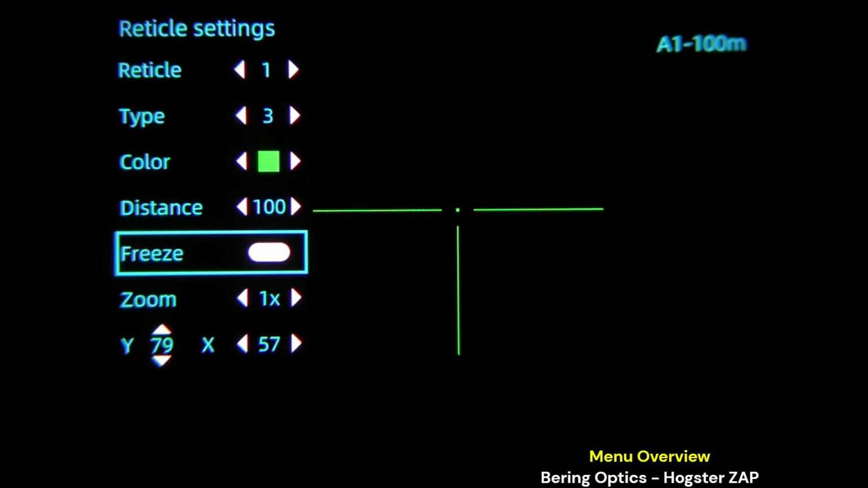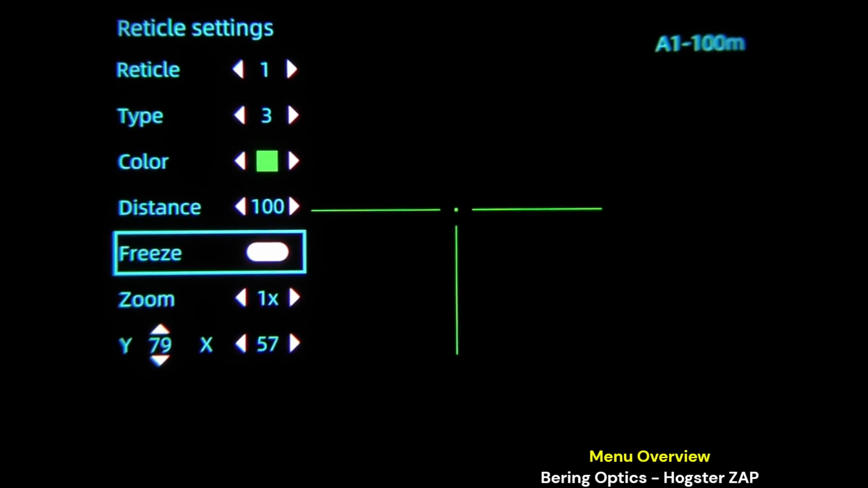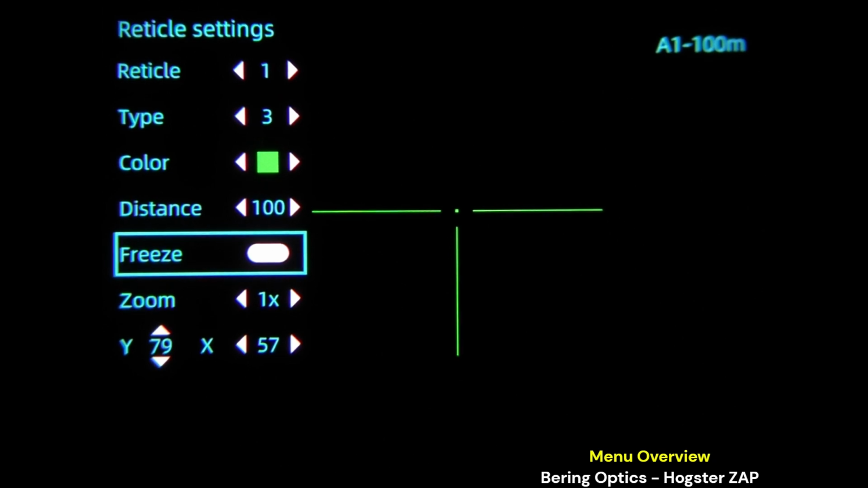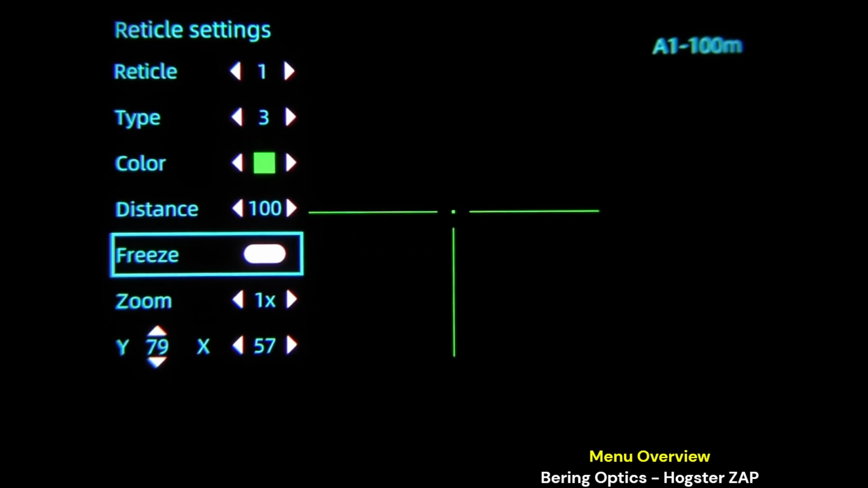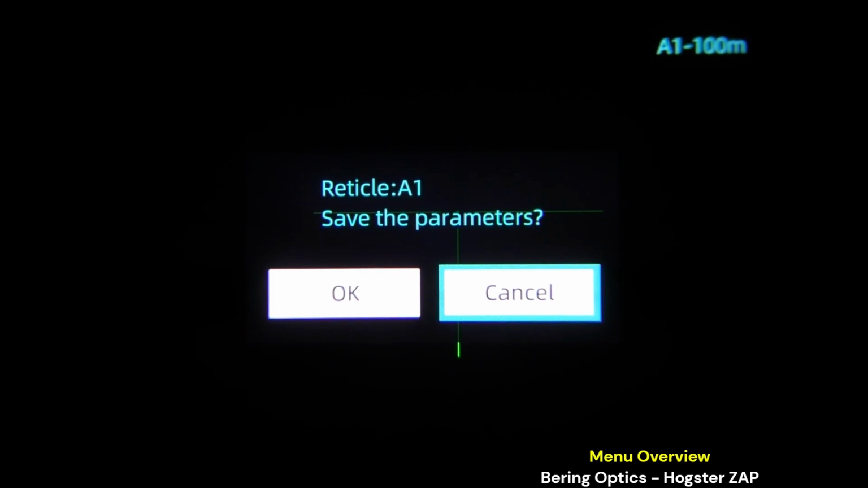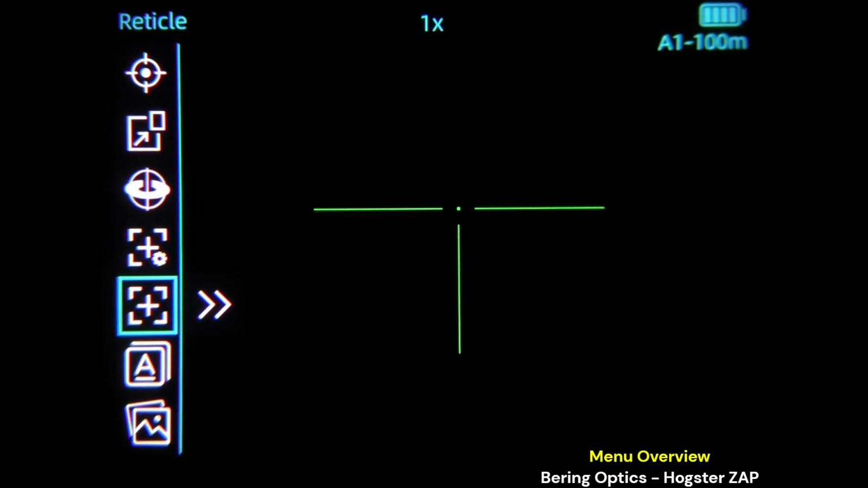So then after you freeze it, you go down to your Y and your X and you move the reticle over the point of impact, and then you save your settings. So you can also, while you're zeroing, use different zooms if you like. So I'm going to press and hold the menu button to back out of this. And we'll cancel that since it's my working zero.